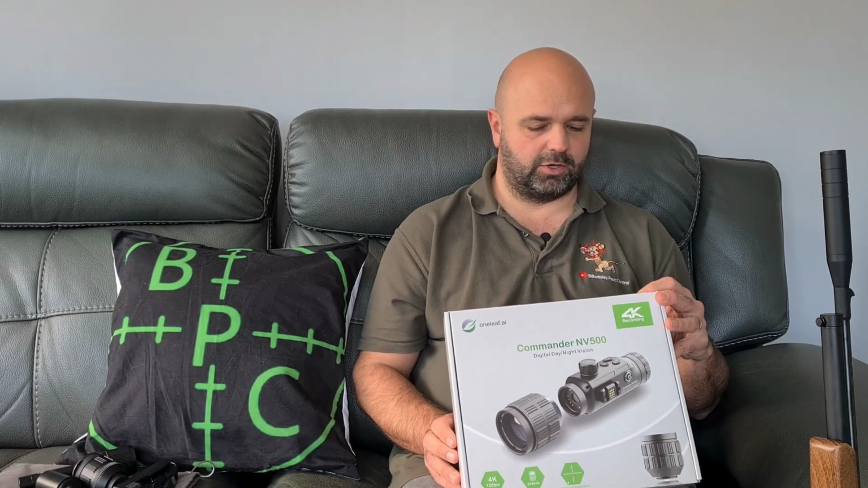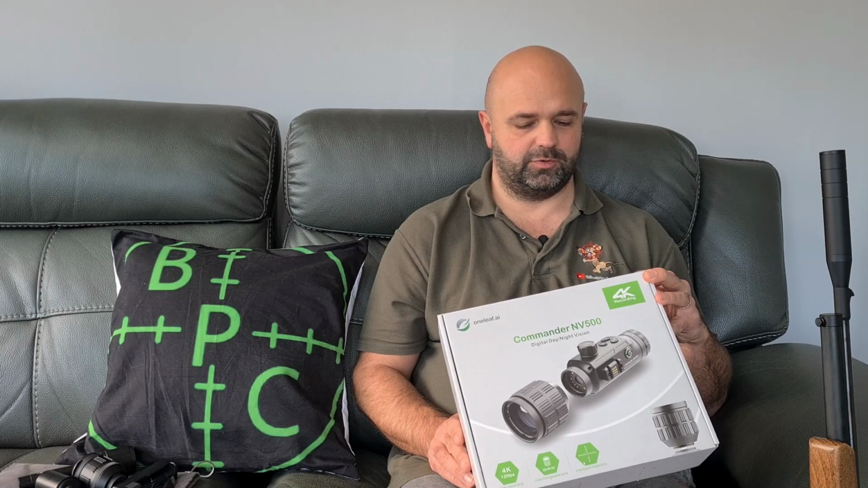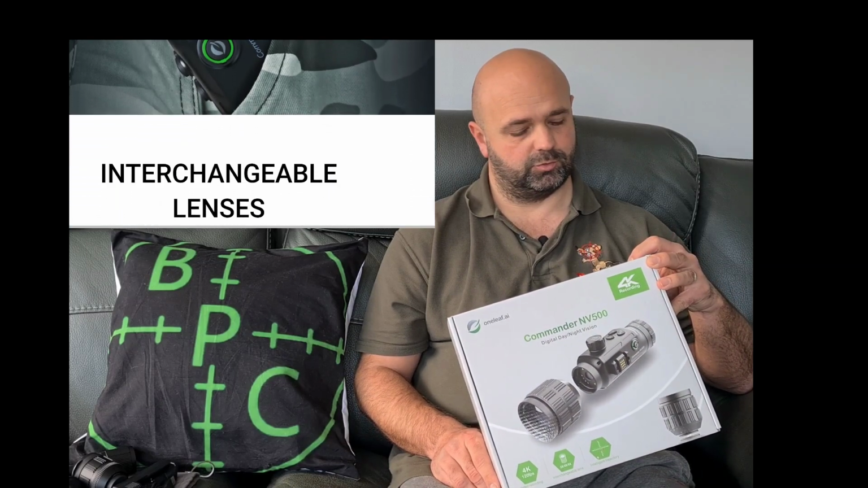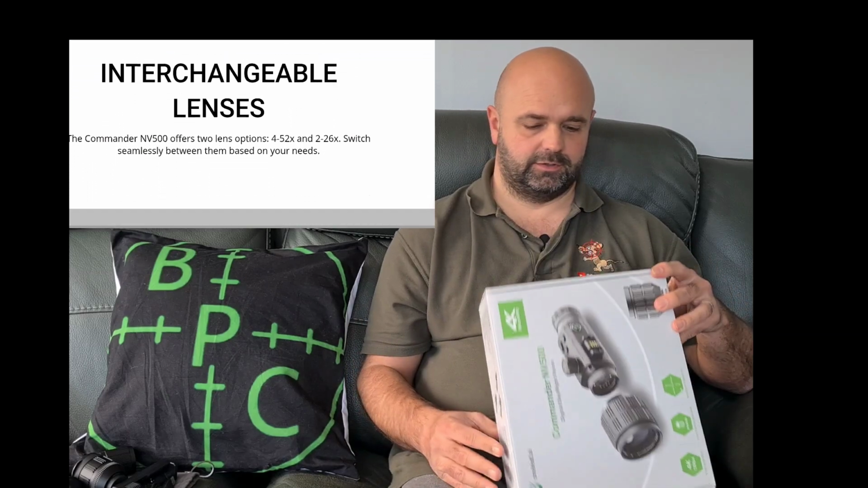It's got 4K recording, 120 frames a second, down to 60 frames a second. Got 2K, 30 frames a second. You've got night range up to 1300 feet. The rangefinder reckons about 1300 yards, something like that. It's got the one-shot zero, and I'll come to that later on because I've still got issues with it, personal issues. You've got 7 reticles, 5 different colours.